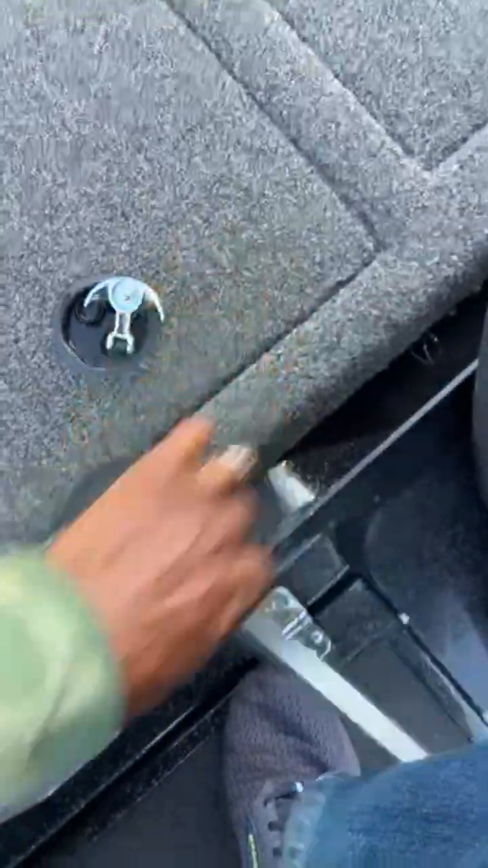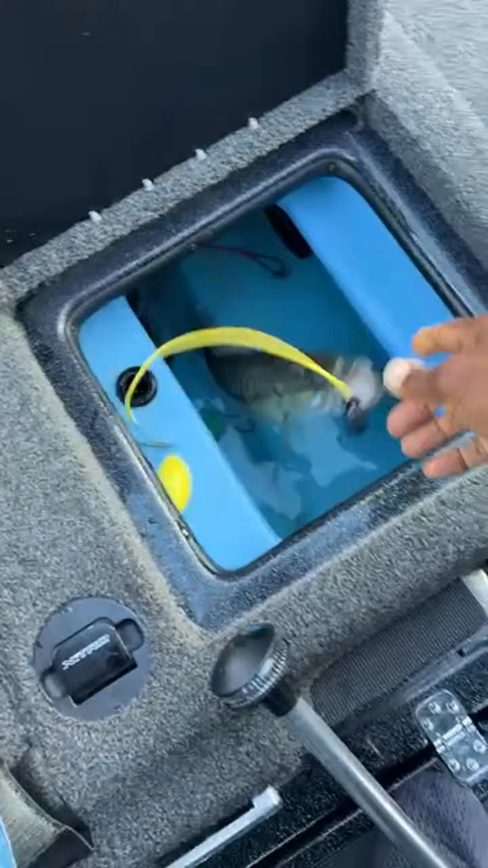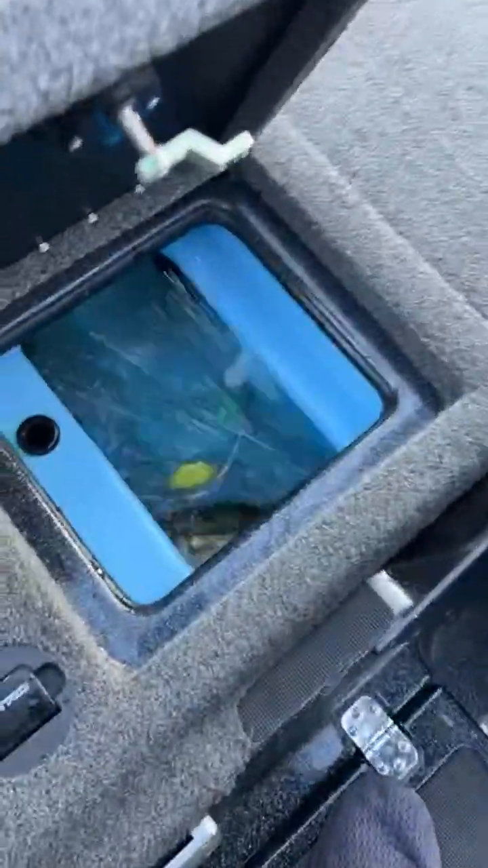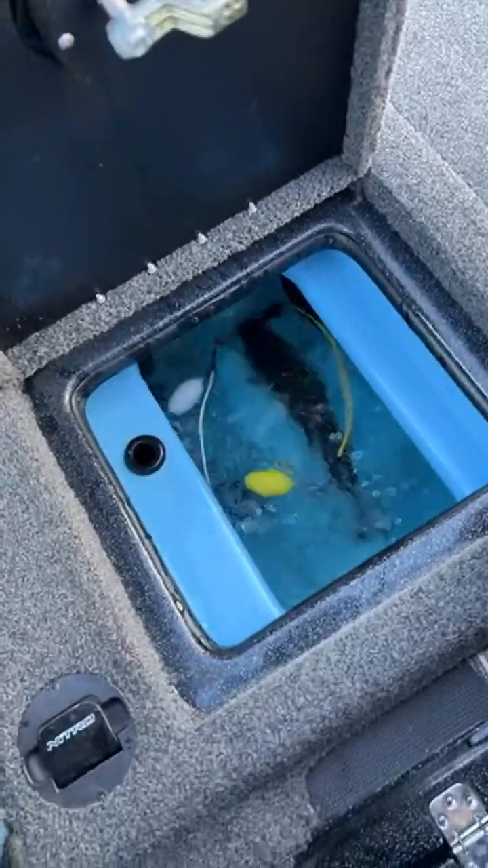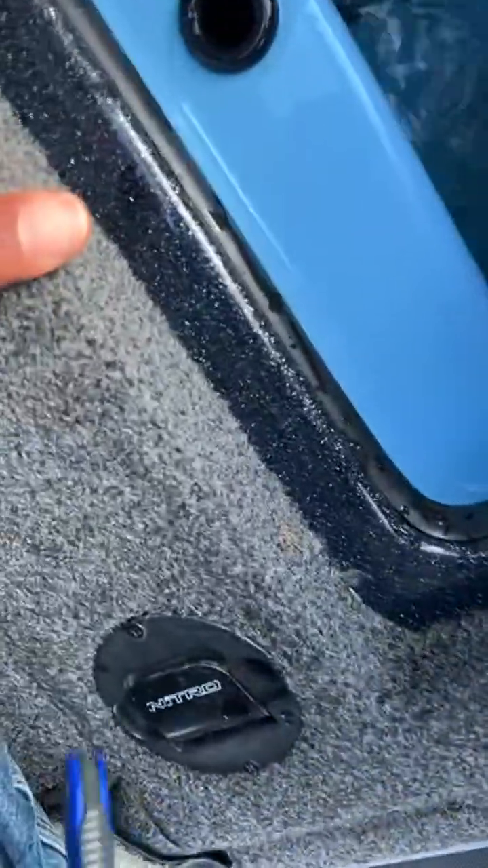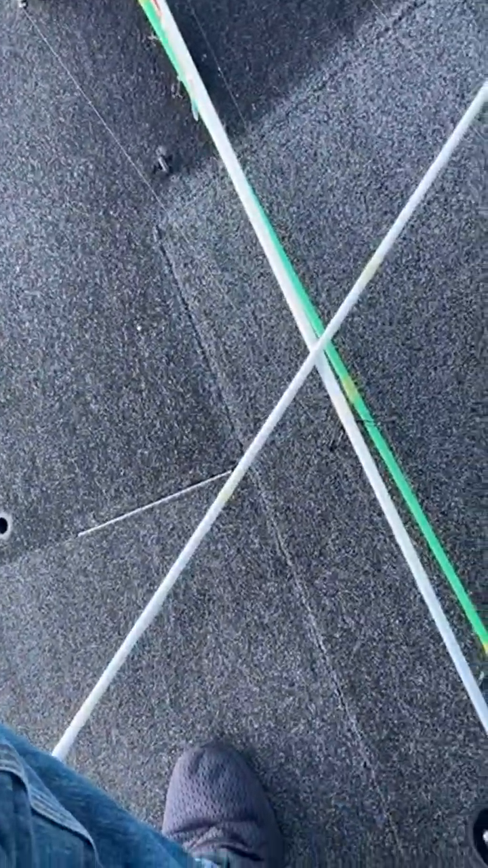All right, so I'm going to stick it in the live well. So you see, guys, we've only been out here within the first 15 minutes, and we already got the first fish to the boat. Oh man, it's going crazy. Do you see that? This fish has lost its mind. It's like, I do not want to be here. But yeah, those fish were down there schooling up on it, guys. Remember I told you I looked down there and saw a bunch of fish on that bait.